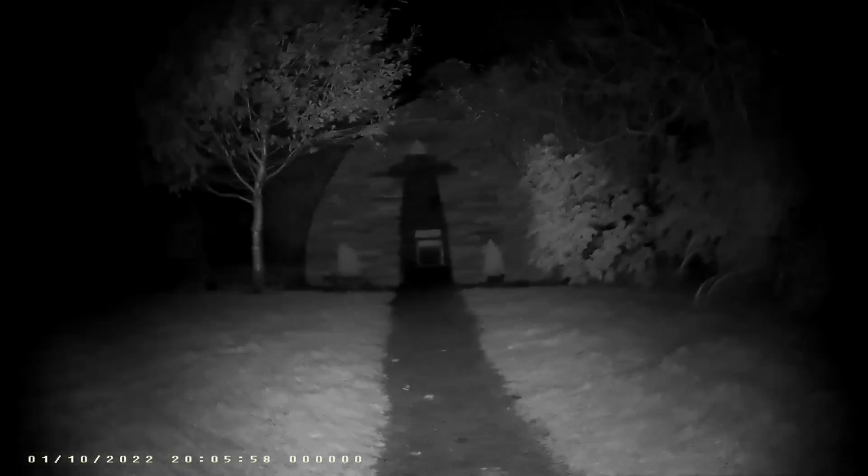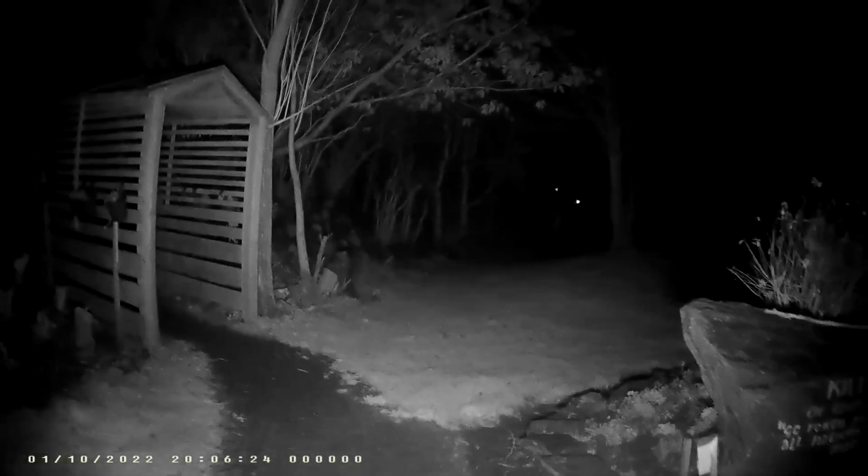So, there's that little building there. This is the only part of the garden where there's actually manicured lawns, i.e. cut grass, and proper landscaping.